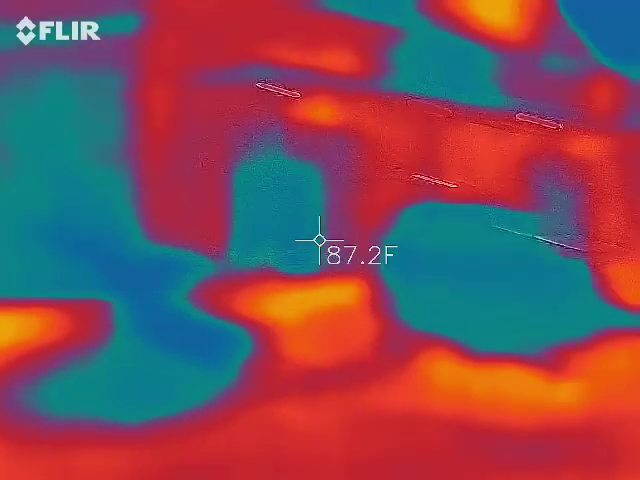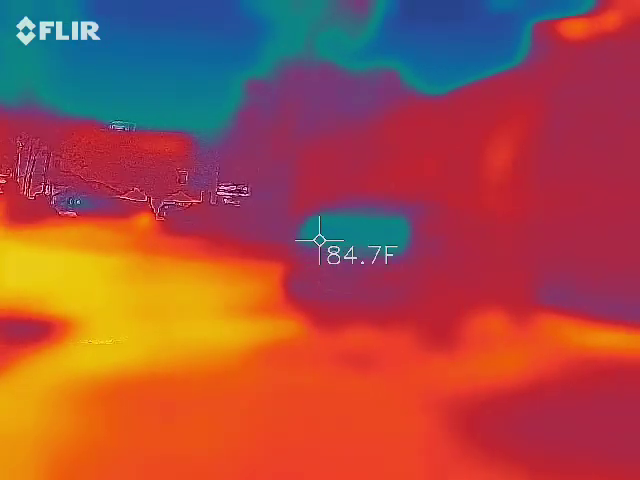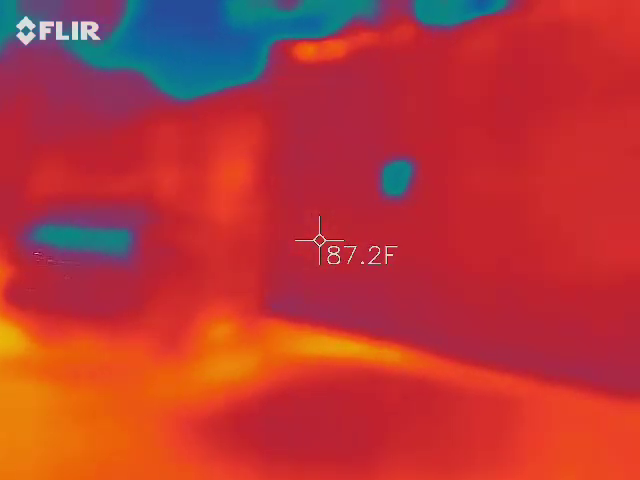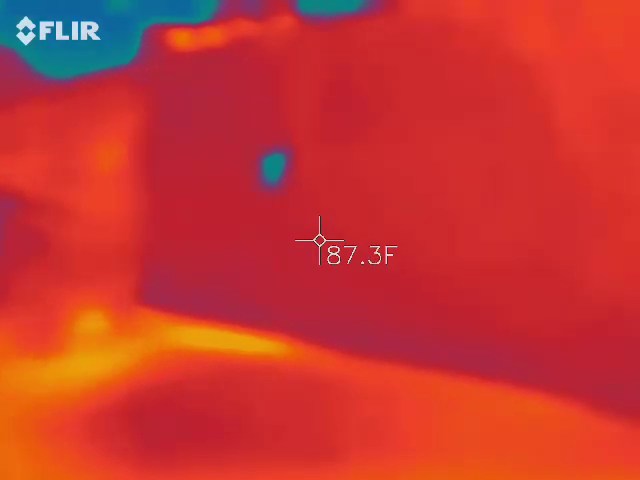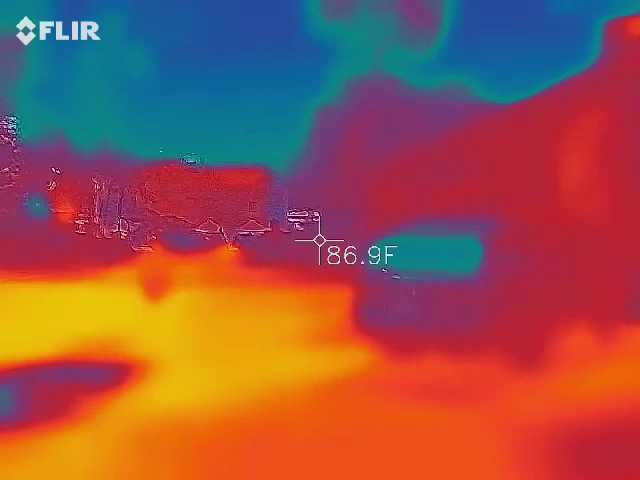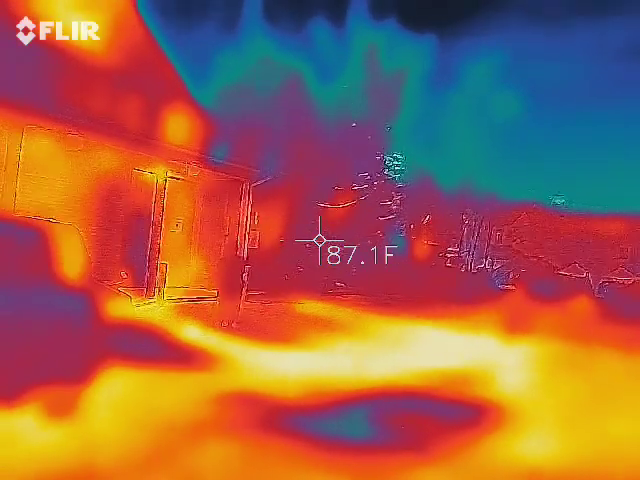I don't see anything. I'm doing slow swipes and don't see nothing. Yeah, because there might not be anything. What is it supposed to look like? Blue streaks? Yeah, he said blue streaks and blue spots, one of those. Those that you're seeing right there, the blue is where those metal things are. Metal things, okay.